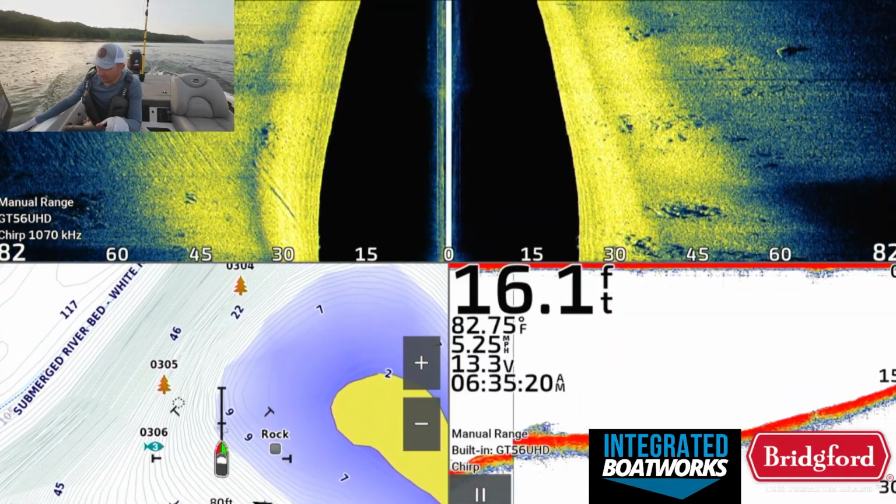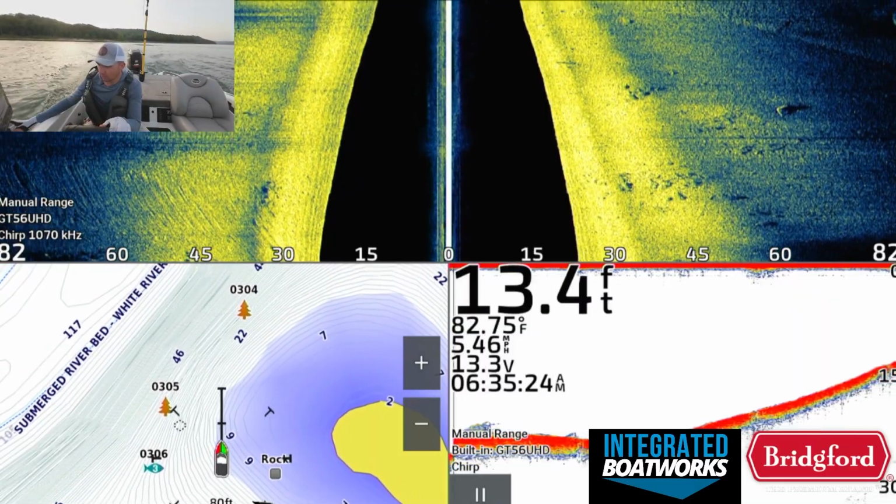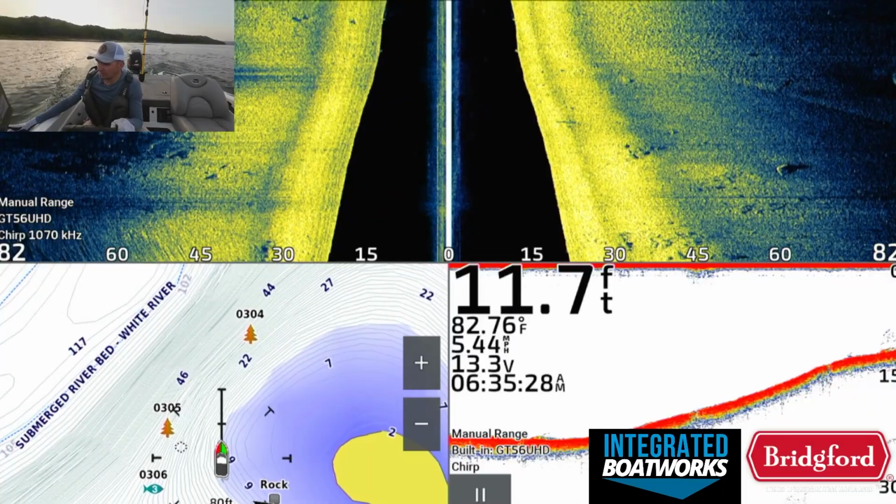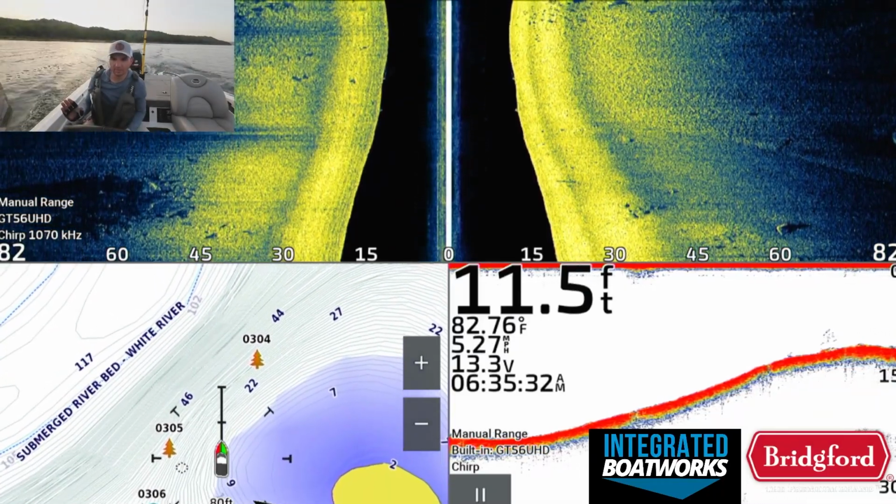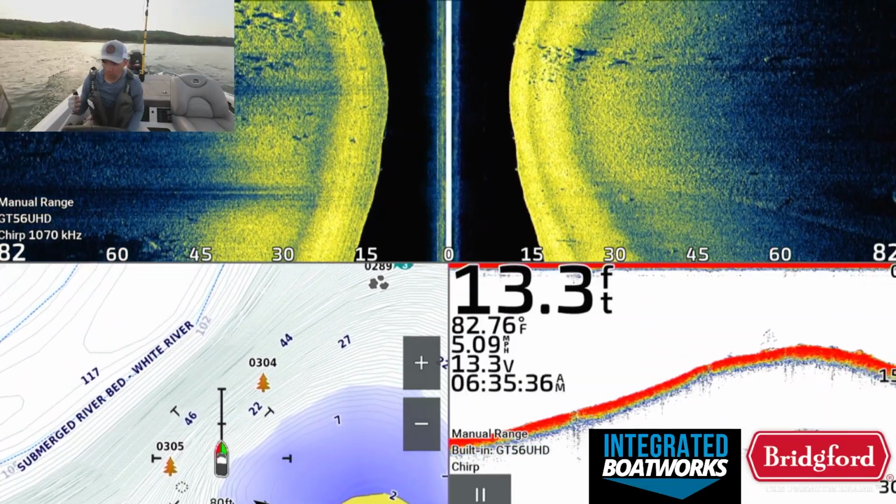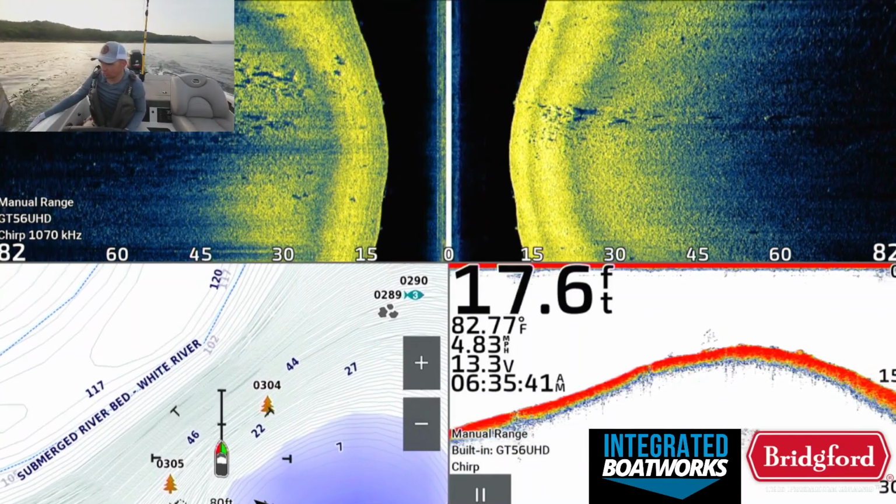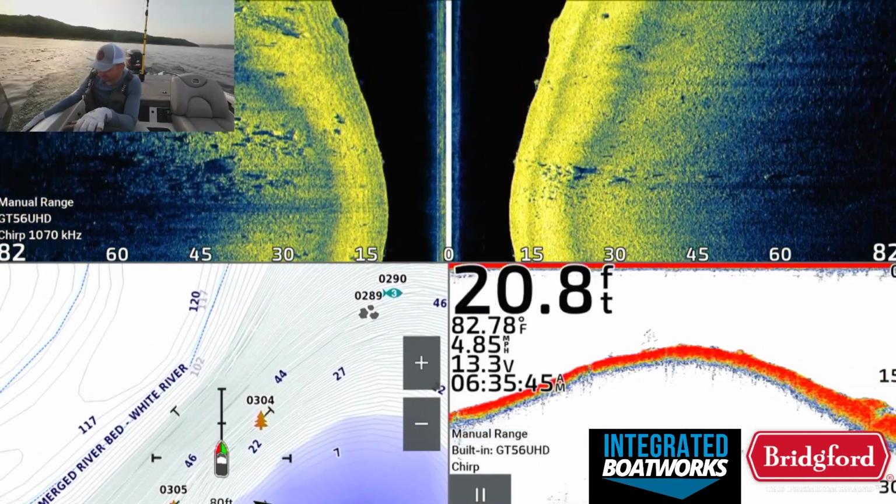So what this tells me is that not only is this a good looking spot to just pull up and start fishing, but there's a lot of potential area to cover. I'm basically going to get back to that initial rock pile that I graphed, fish that, and then make my way to these different brush piles I just marked. There's 2 brush piles in that school of fish, and I'm going to work my way through the whole thing.